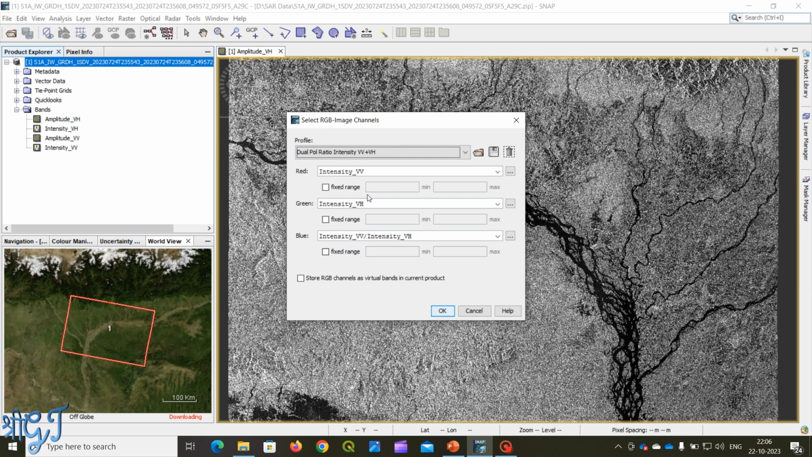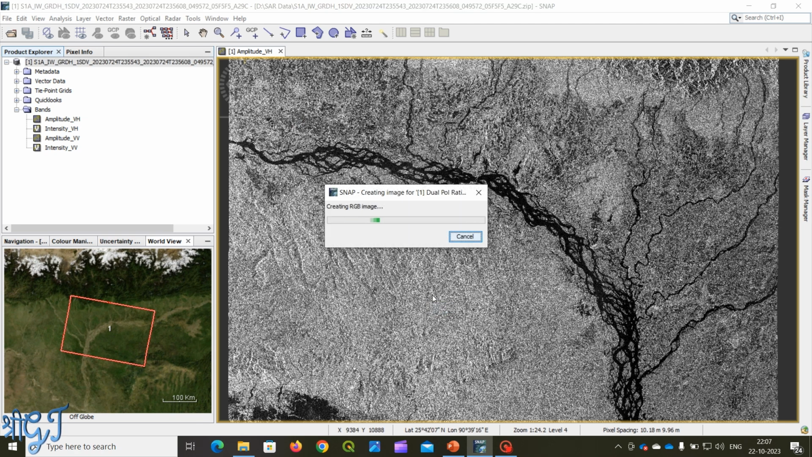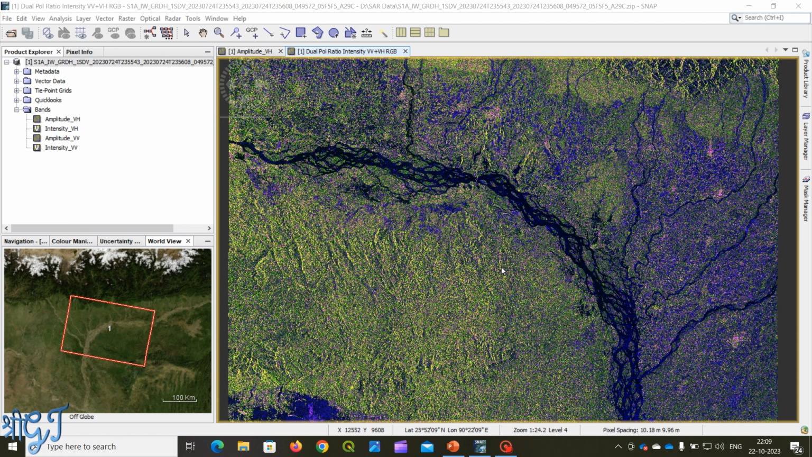So here we have to select intensity, like for the red color we have to select VV polarization and green VH, and for blue we have to select either VV or VH, and then click OK. Here you can see the RGB image, where you can differentiate between the features like water shows a dark appearance and vegetation shows in green.